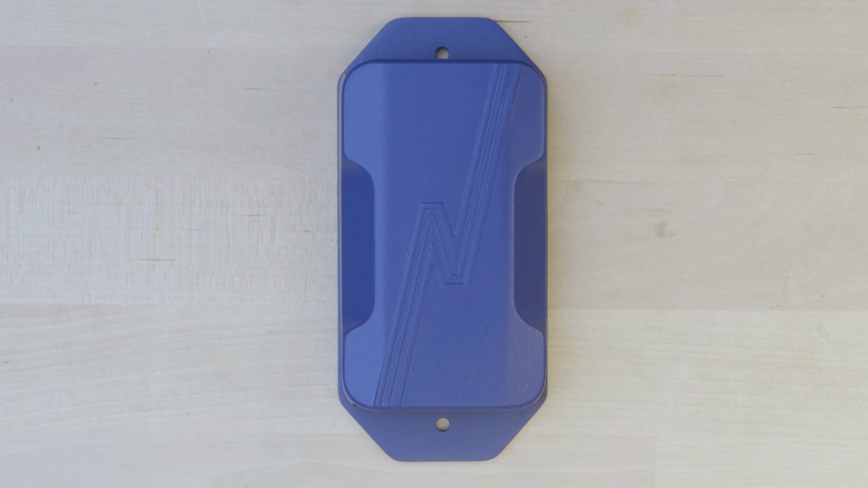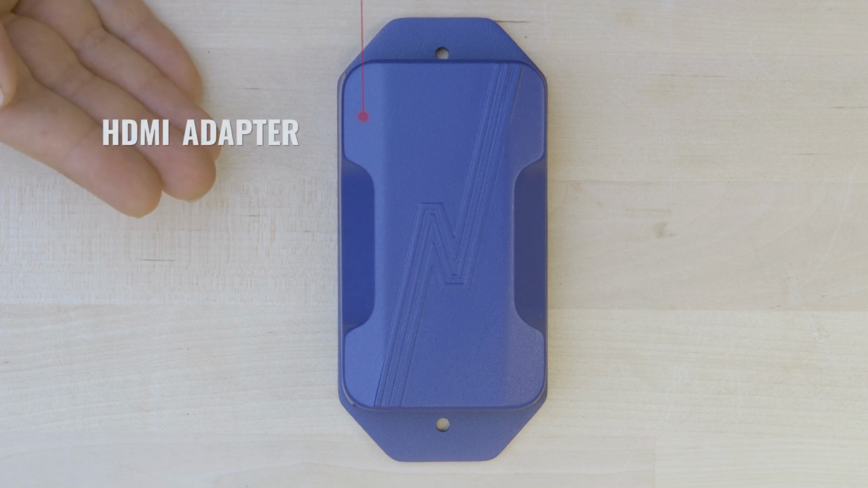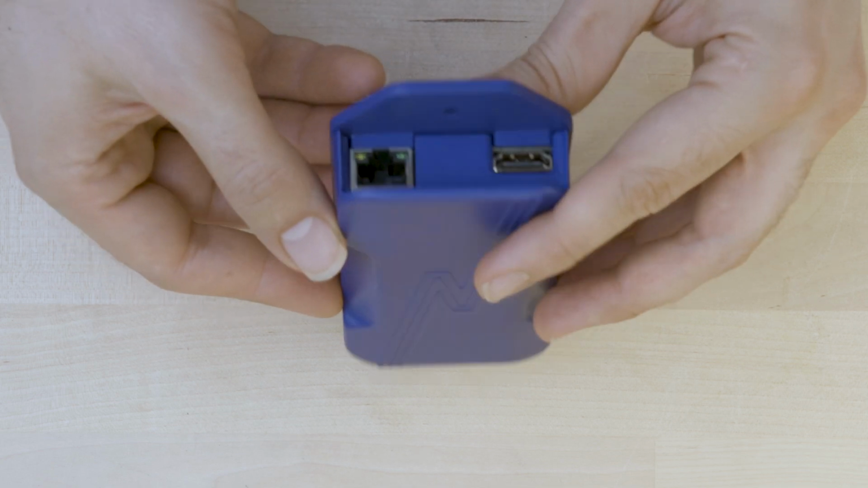Finally, for anyone who prefers to view the stream from the NightRide Trailblazer on a monitor instead of a phone, tablet, or laptop, we now offer an HDMI adapter. The adapter works by converting Ethernet to HDMI, so this accessory will work with any of our Trailblazers that have an Ethernet cable.